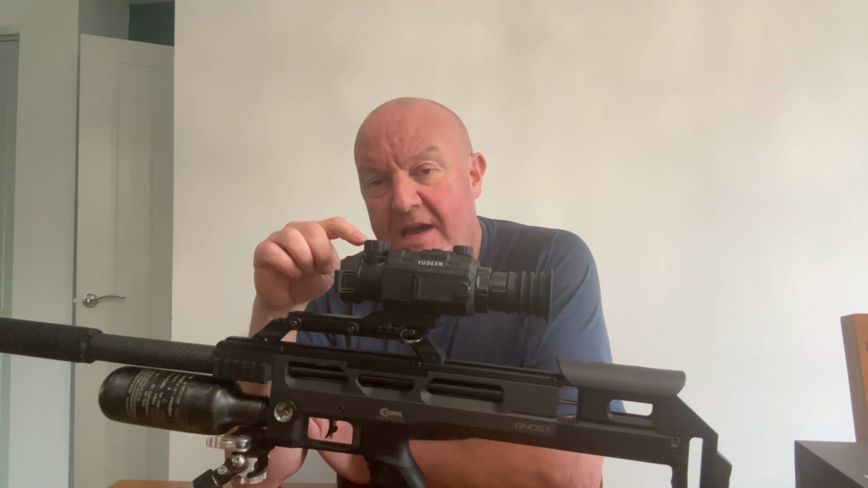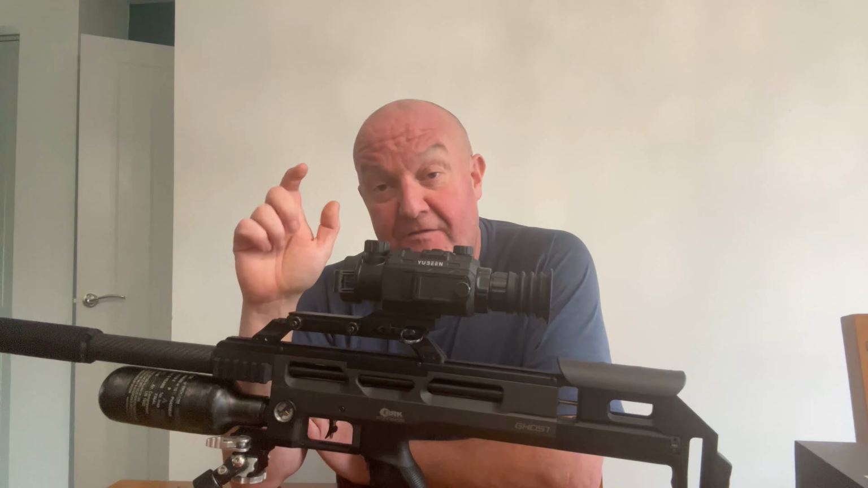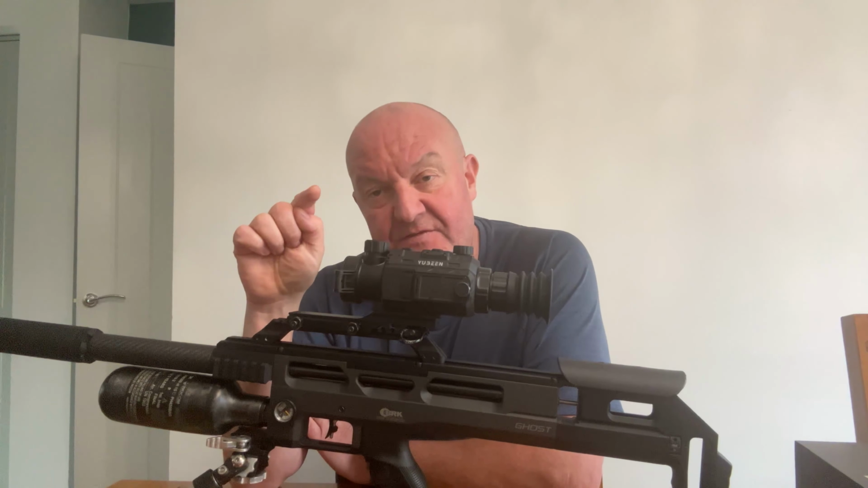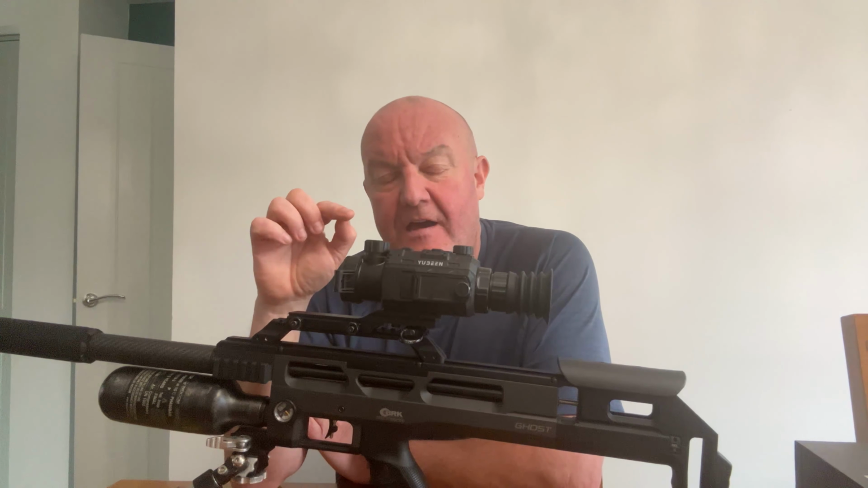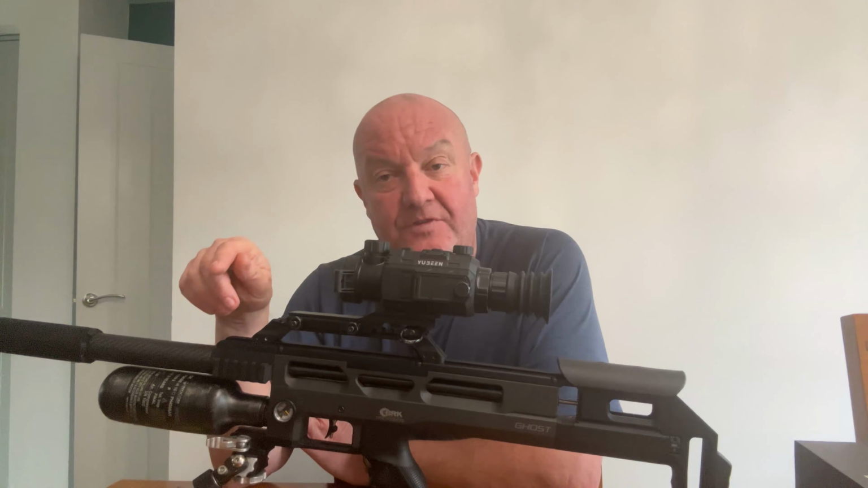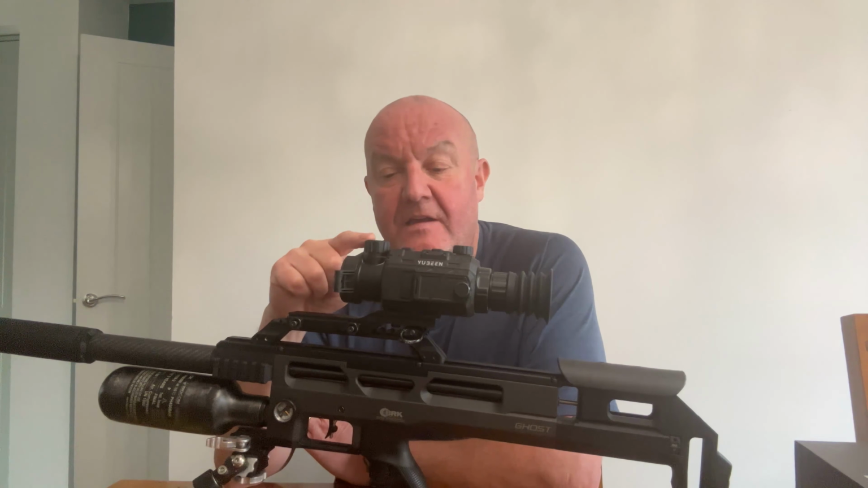So in the ballistics menu, all you do is go in, freeze frame it, and then move the point of aim that it gives you down to where the impact point was. Hit the button again, the menu button, and it saves it. And every time you aim at something at 10 yards, it'll give you that point of aim.